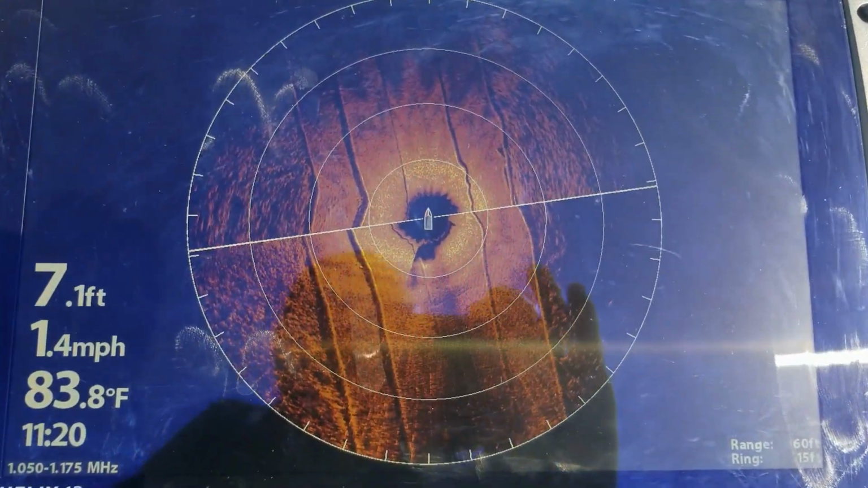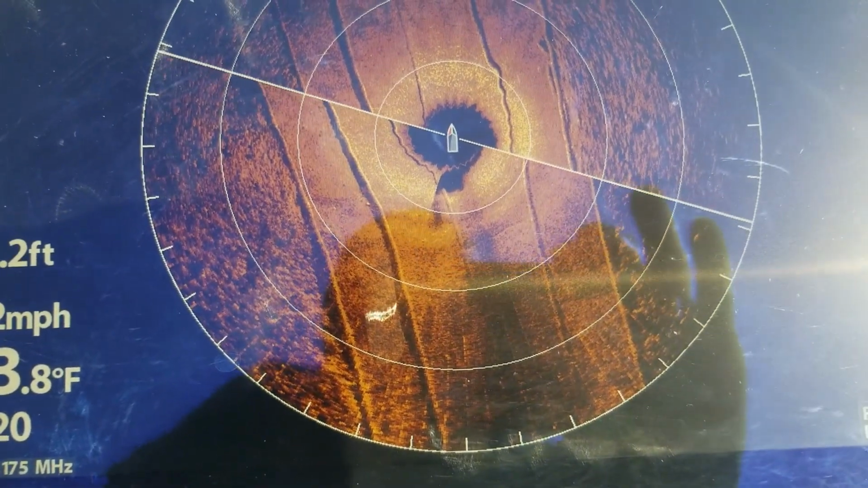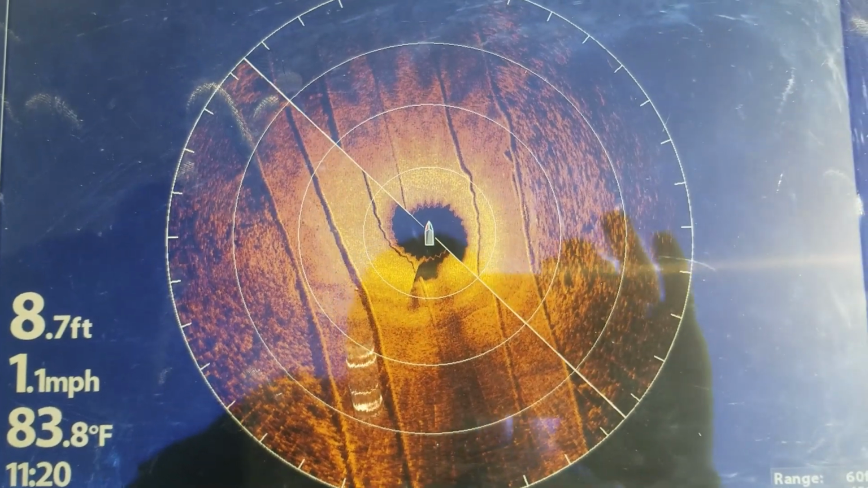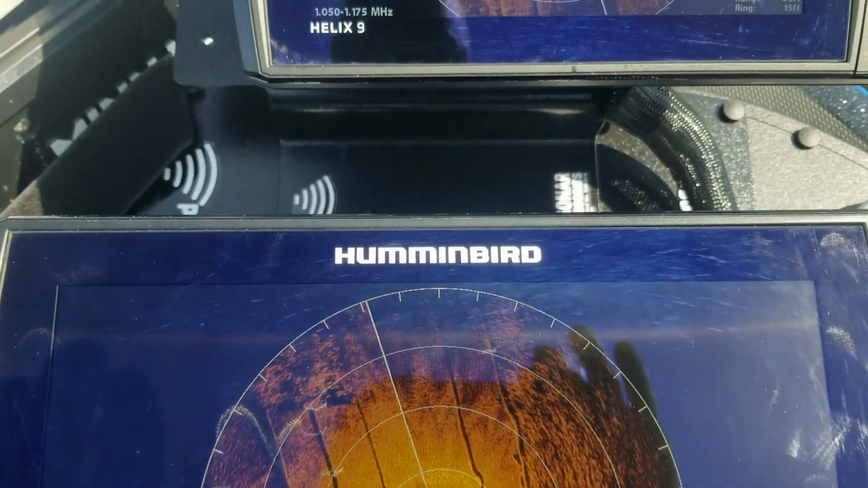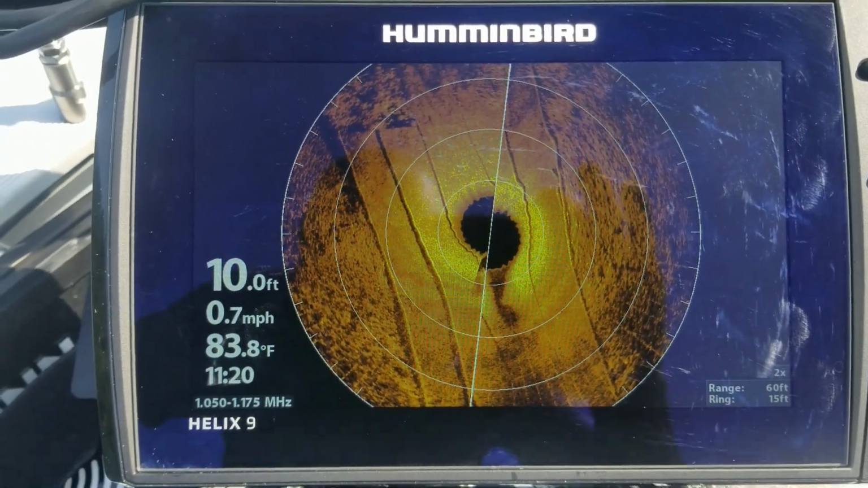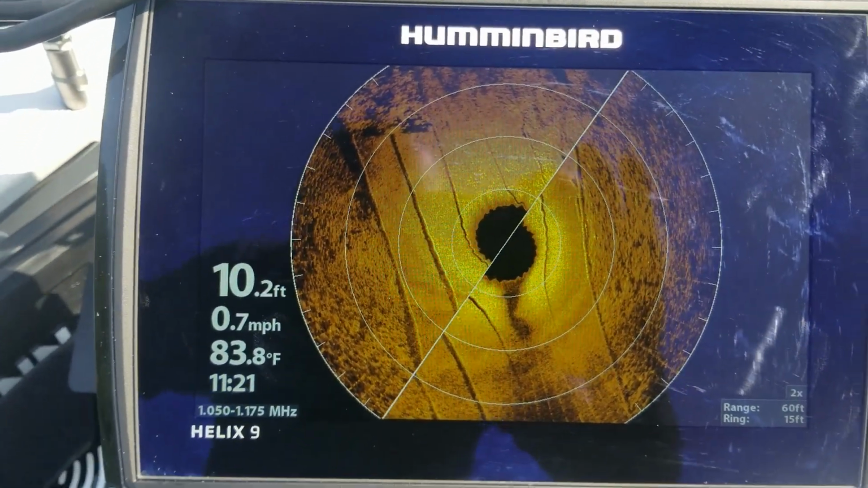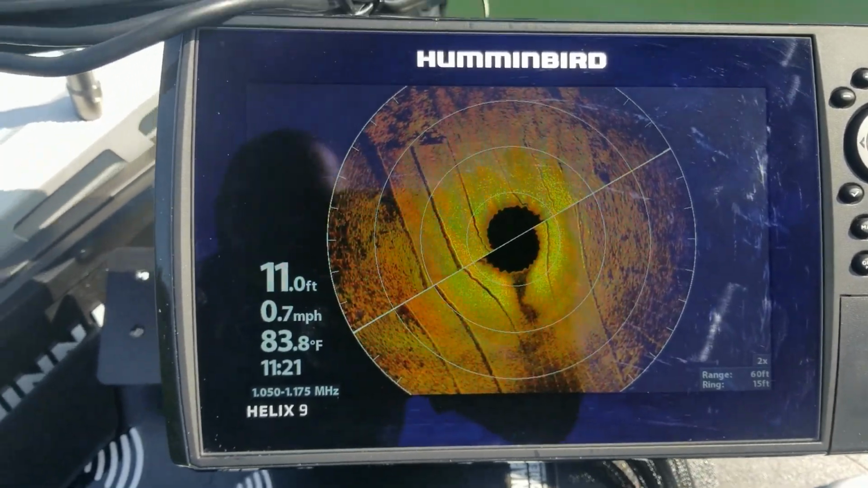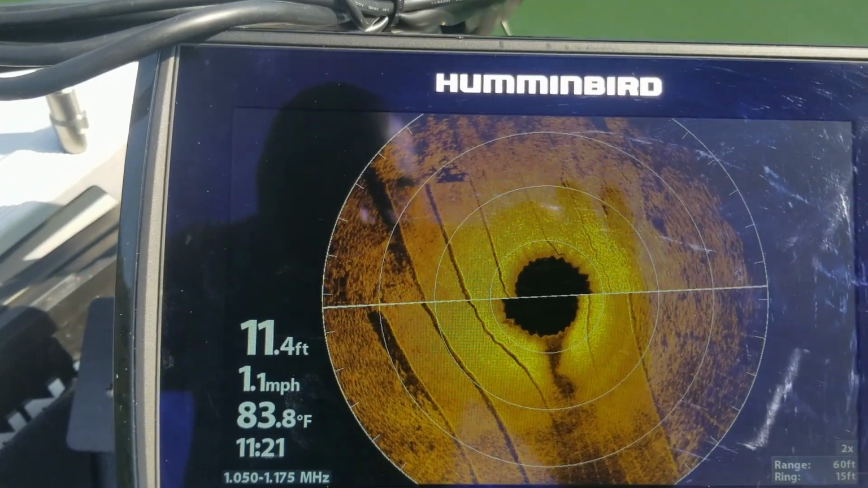All right, so there we go. It's updating pretty good. Nice, clean, crisp picture. And that is the mega imaging. And you can also do this on that Generation 1 360 imaging, and it pretty much works the same way. The detail will not be as good, but you can definitely still see the structure and everything that you need. And when I had that unit, I was actually able to see fish also. So this mega imaging just gives you a lot more detail, better picture quality.